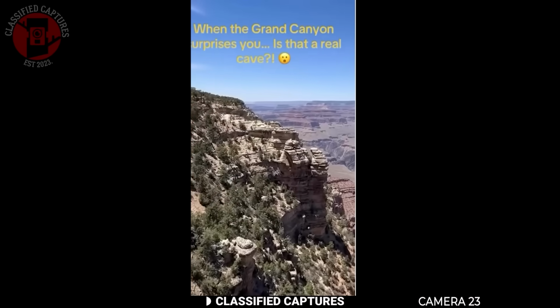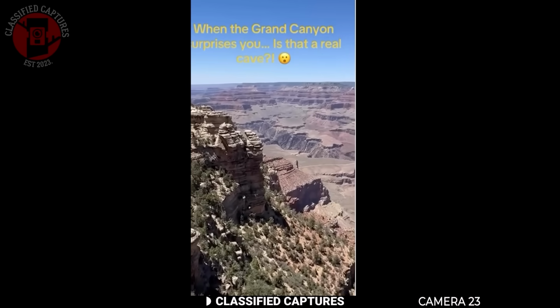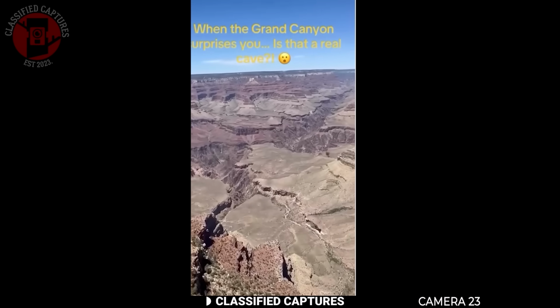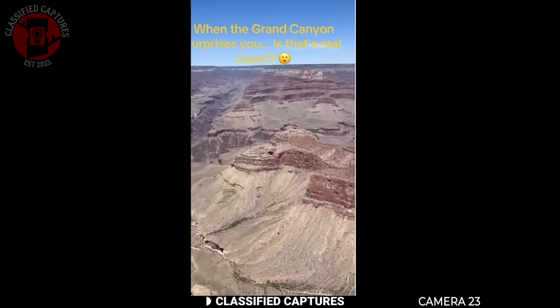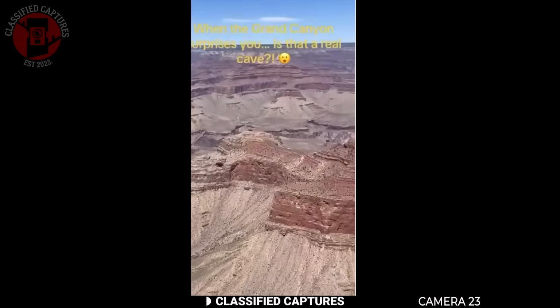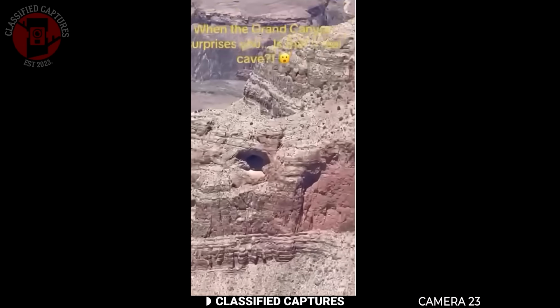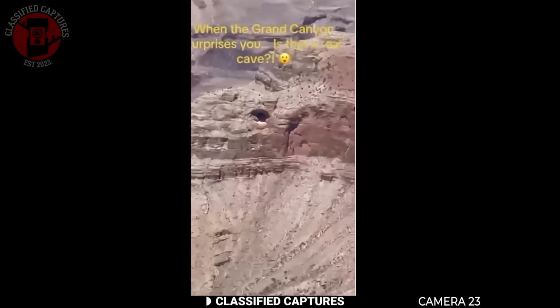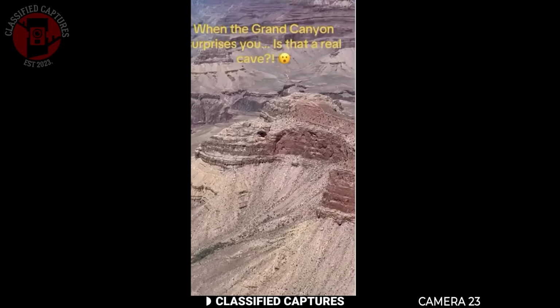A man was visiting the Grand Canyon, and like most people, he decided to film the incredible views. The footage shows the vast stretch of mountains reaching far into the distance, but as the camera slowly pans over one particular ridge, something strange comes into view. Right there at the top of one of the cliffs is what looks like a perfectly smooth hole carved into the side of the mountain.